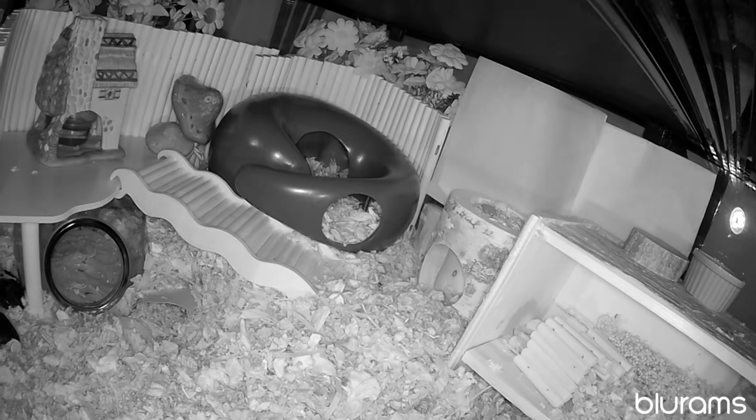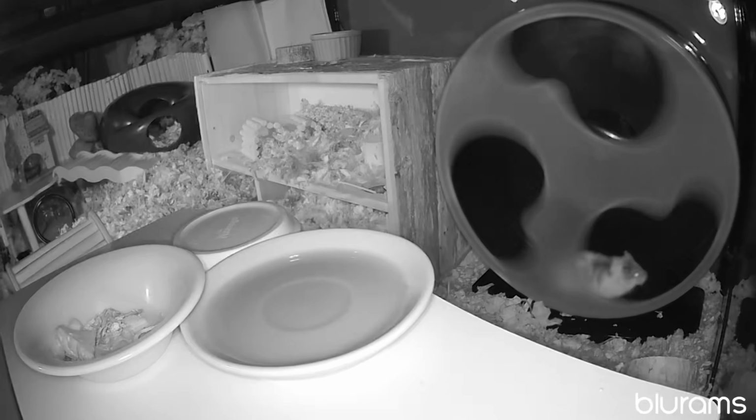This is night vision. It comes on when he is coming out at night, when I'm sleeping, of course. So you see the ceramic mushrooms in between his water house up on the table and the black house with the ladder in front of it. You see suspension bridges behind the water house, behind the mushroom ornaments and his black house there. I use the bridges as a fence quite often.